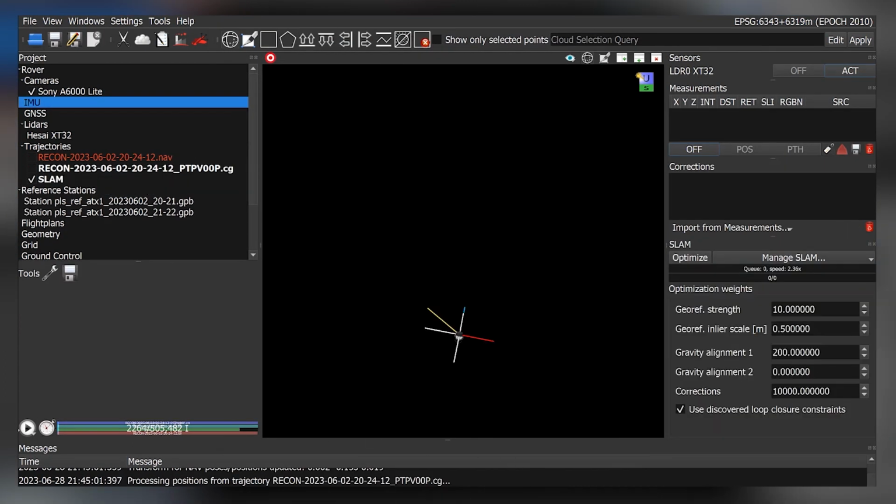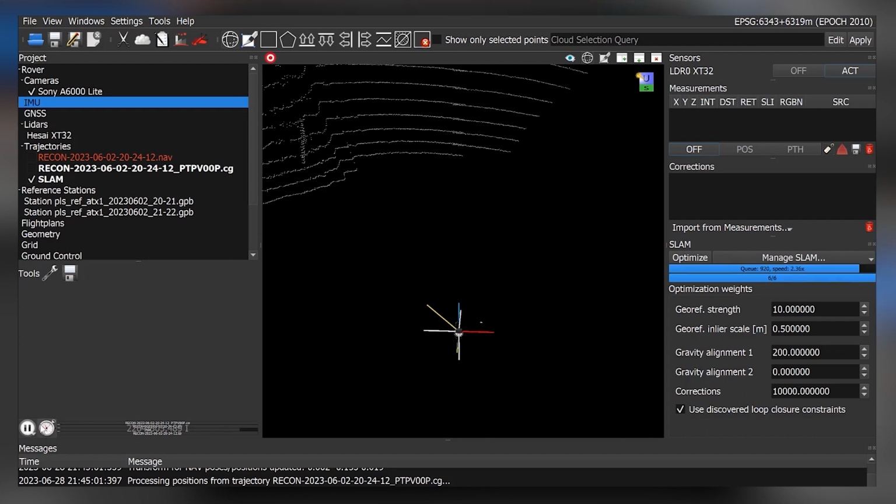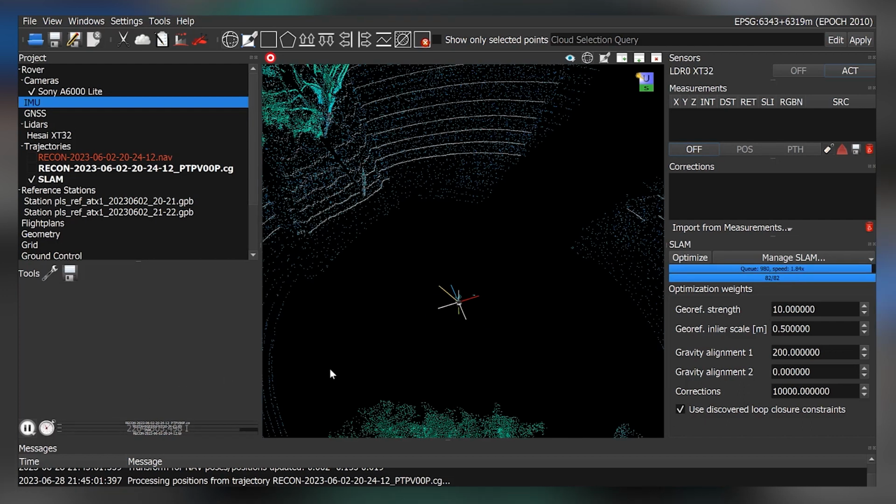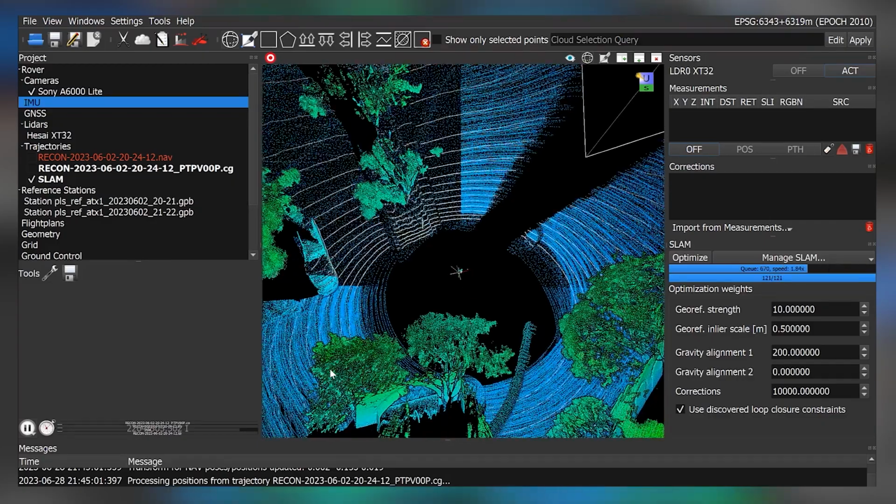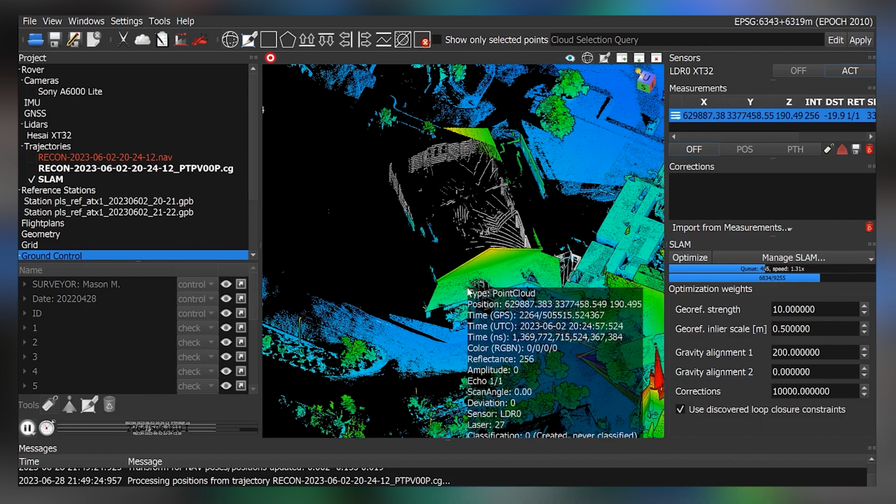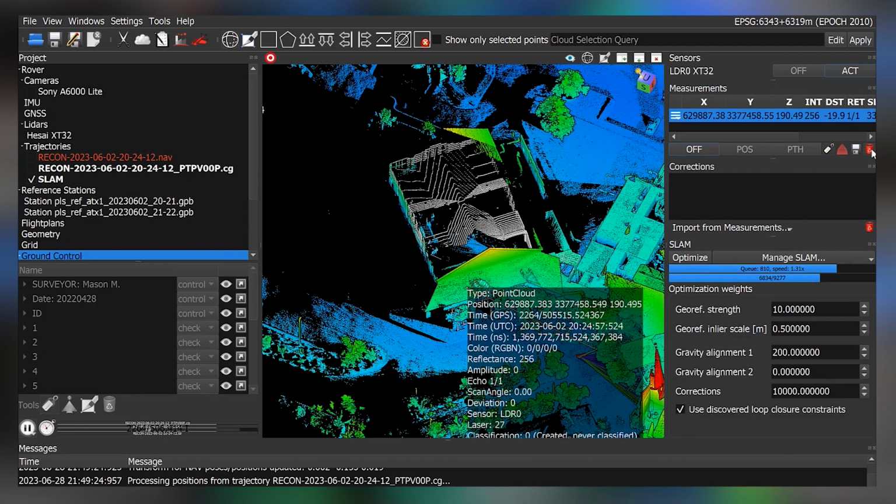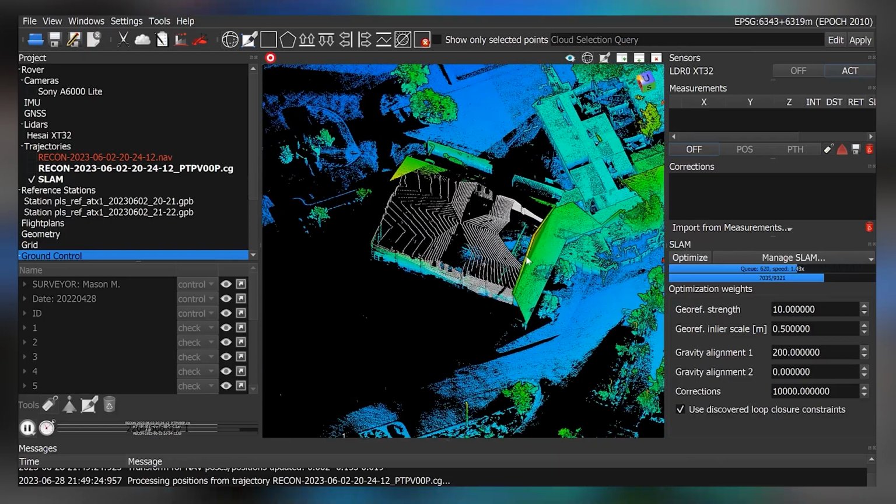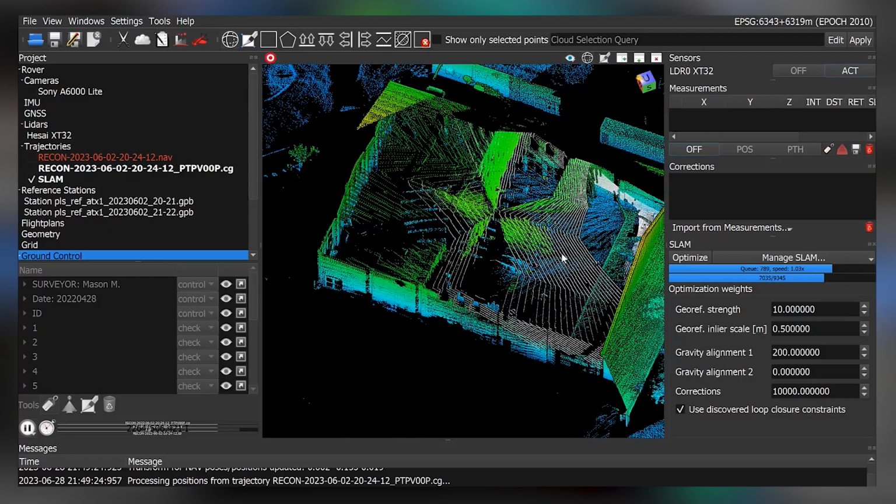Now we start the actual SLAM processing. We can immediately see the unit itself, the trajectory, and the point cloud. Because everything is time-stamped, we can snap the SLAM trajectory to the GNSS measurements. Together with SLAM doing loop closures, that improves the cloud's relative accuracy, meaning that the cloud is consistent with itself. But it also provides absolute accuracy, meaning that the data is well georeferenced.